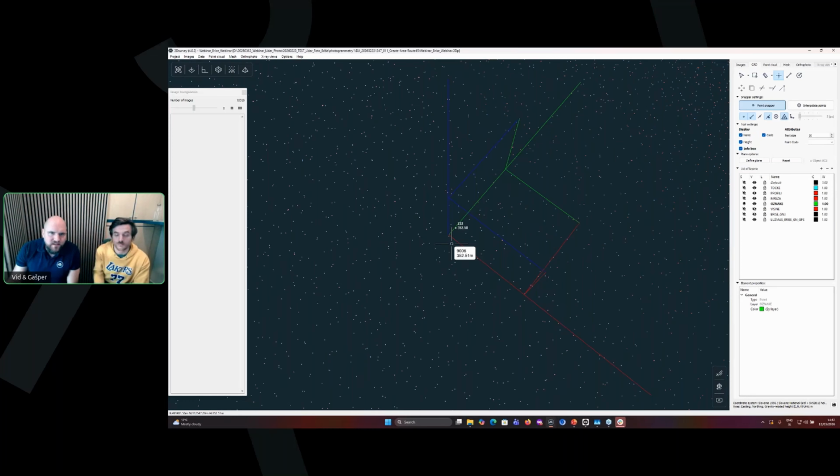The photogrammetry point here has an elevation of 51 centimeters, and the LiDAR point has 51 centimeters. Here's a photogrammetry point with 52 centimeters, and here's the control measurement of 50 centimeters. They're all within a centimeter of each other. So this is within parameters.